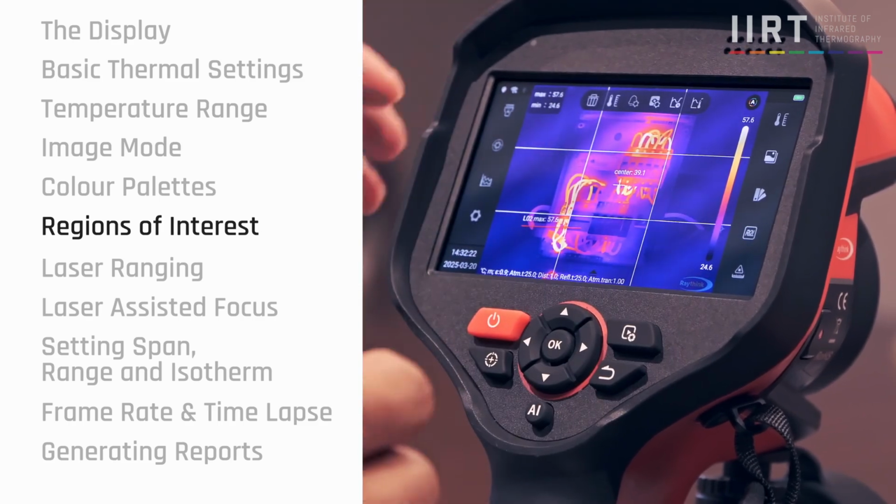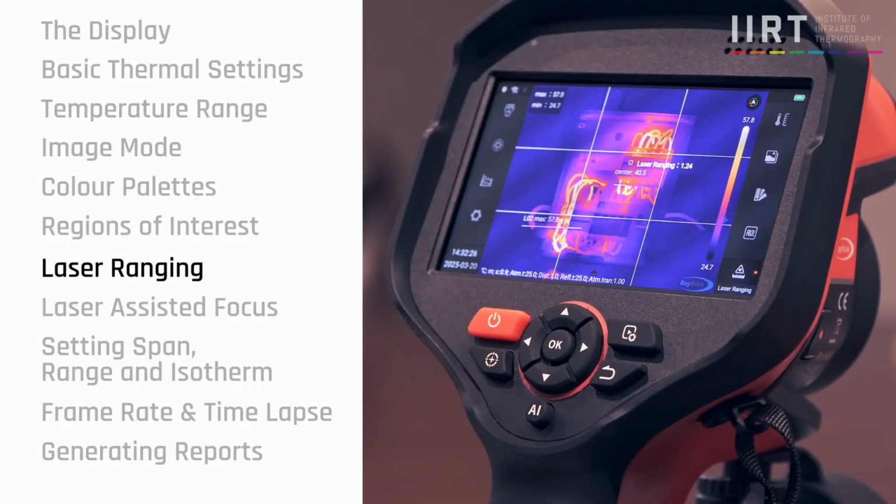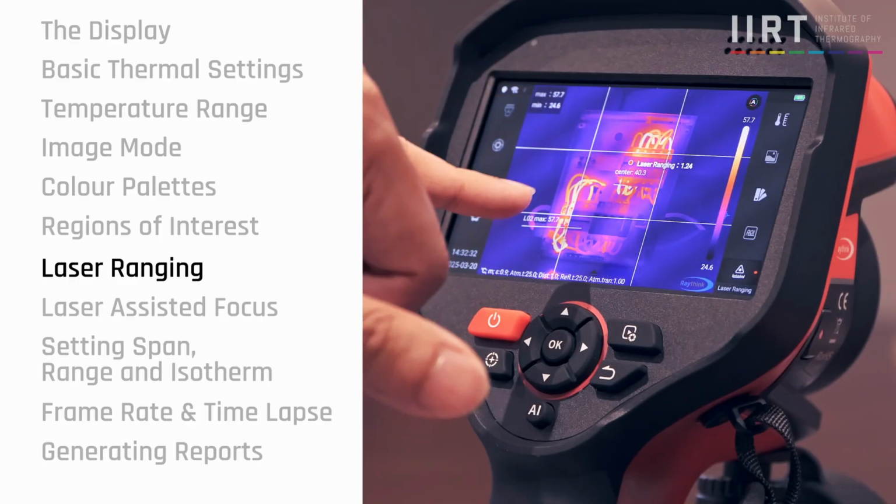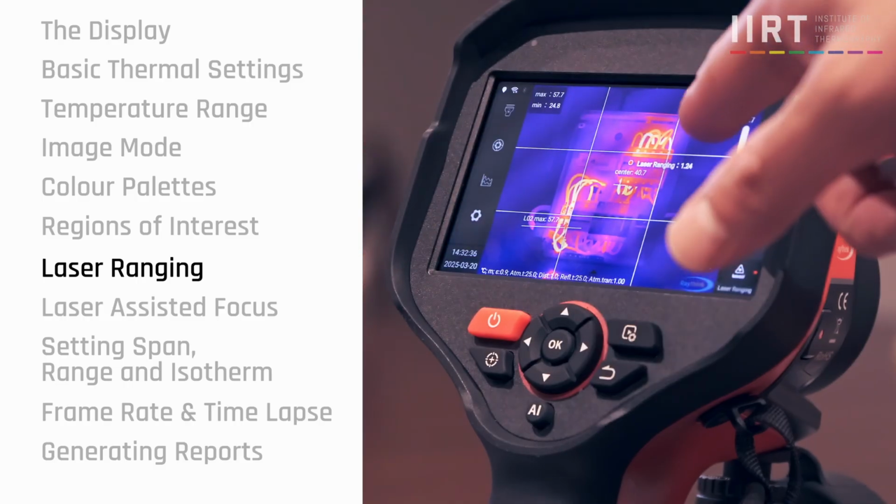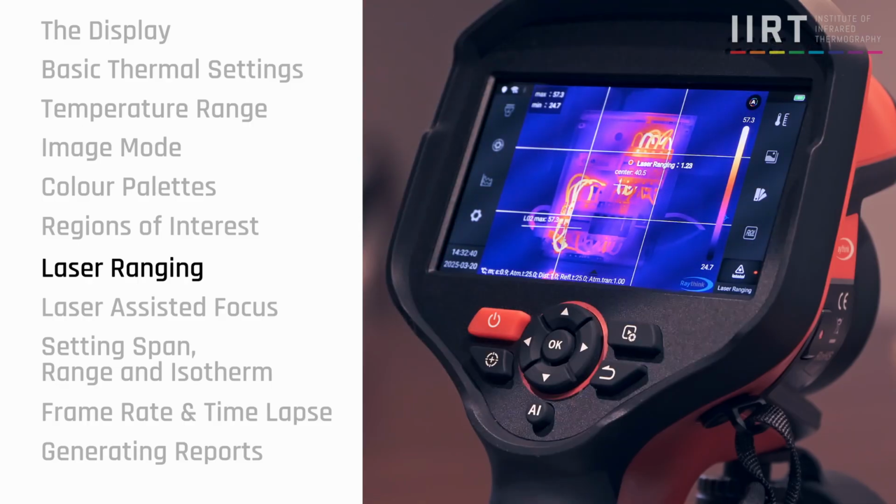So then there's another one, which is the laser ranging. You can see that currently we can actually see the distance, and it is very, very accurate. It will show the distance on the display itself. Oh, wow. Exactly. So it shows exactly the point that we are measuring.